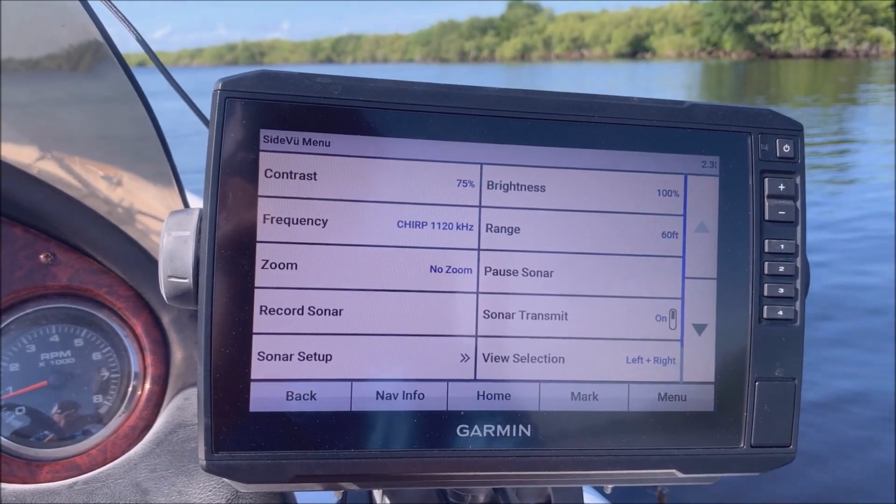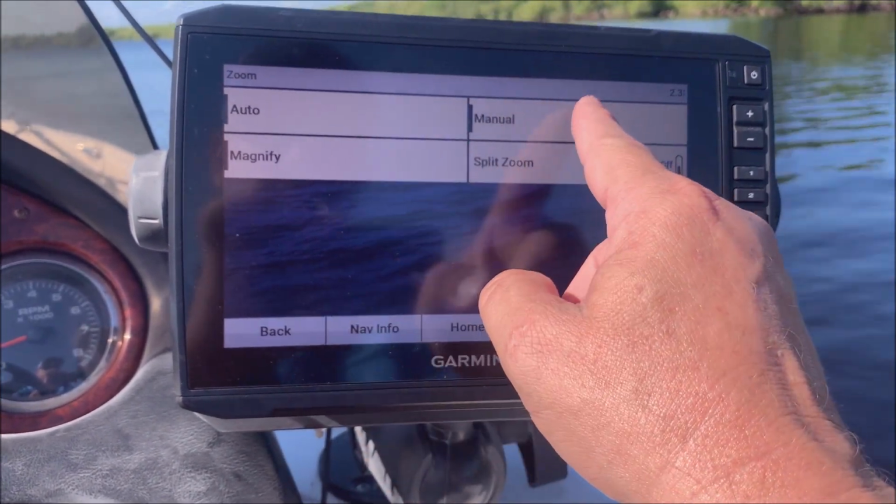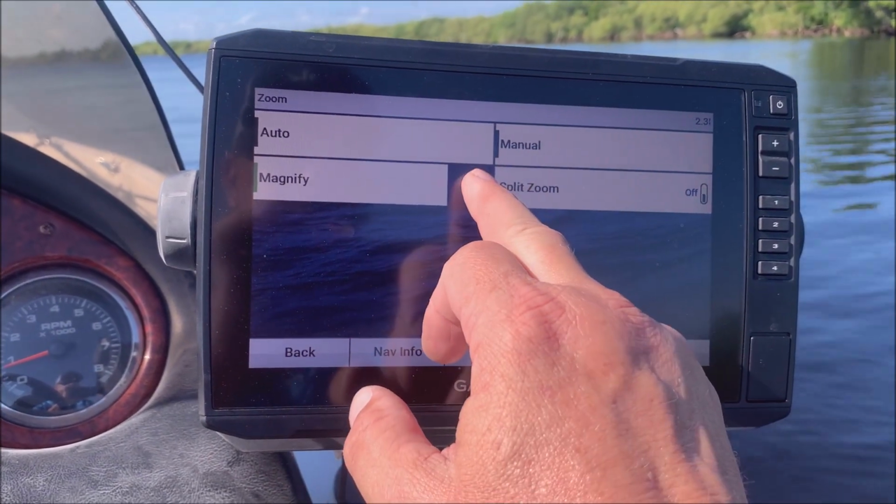Let's go back to the menu. We have our zoom right here, and we have a choice to auto zoom, manual zoom, magnify, or split zoom. Let's see what this magnify does. That's a pretty cool feature.